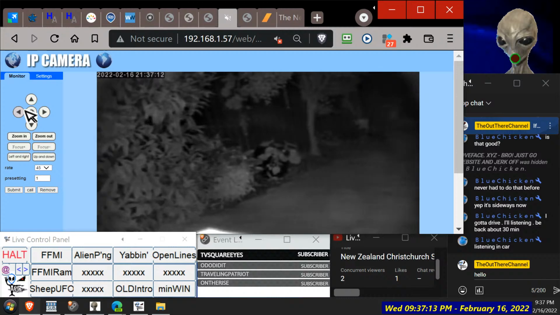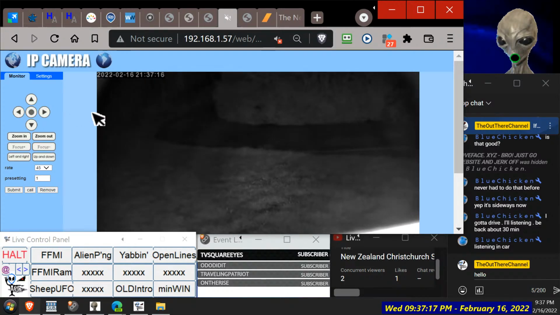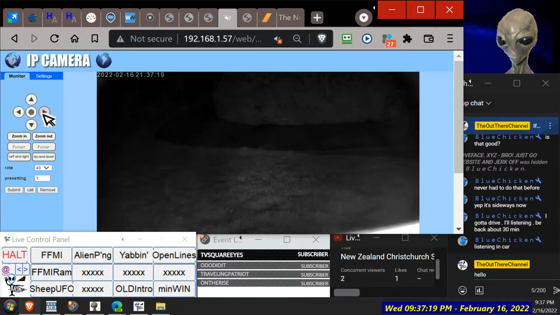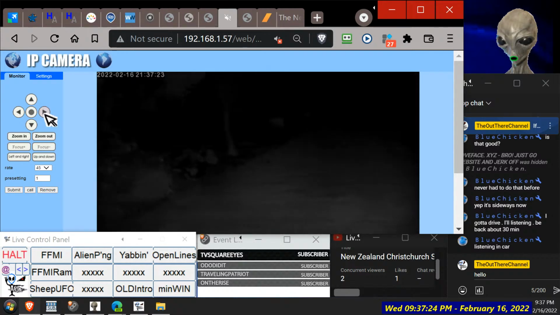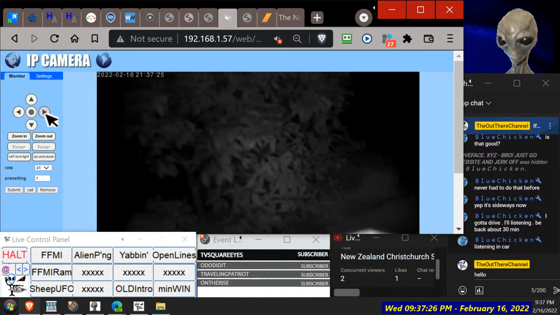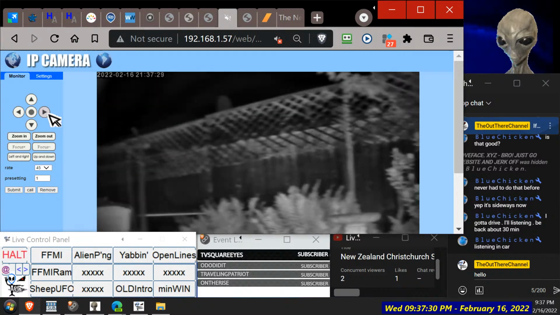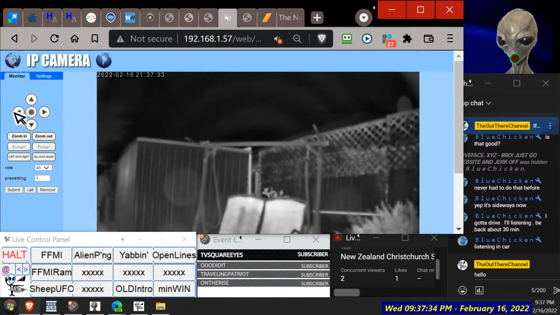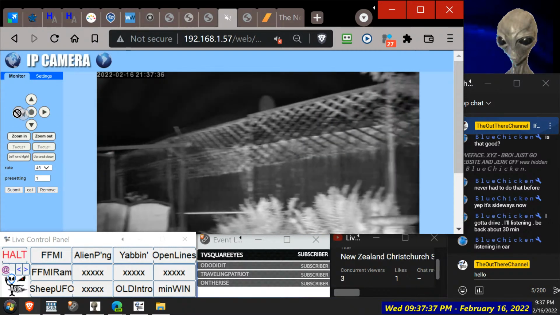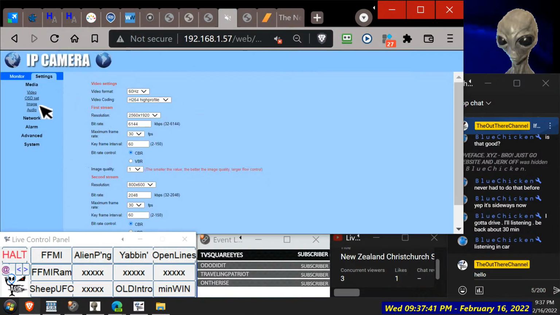So it's got to be the LEDs that turned on. Why is it not illuminating the ground? See, let's see if we can get some colour. Mind you, if I have the LEDs on for too long, it'll probably run it down quick.